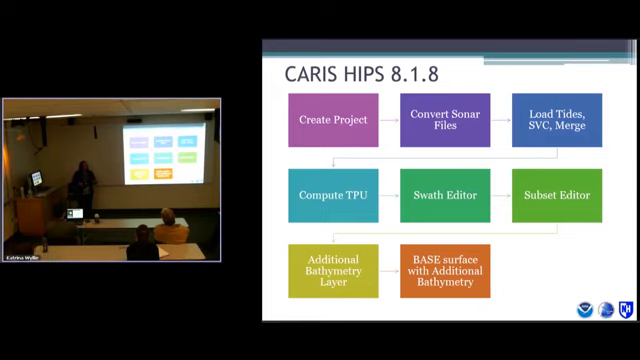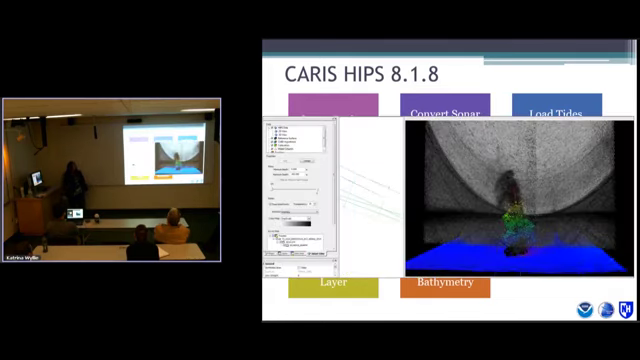And then in Swath Editor, there are also options to look at either the stacked view or a time series. You can compare how the bottom detections did to the water column. And then Subset Editor is kind of the meat and potatoes where you really do most of the work.